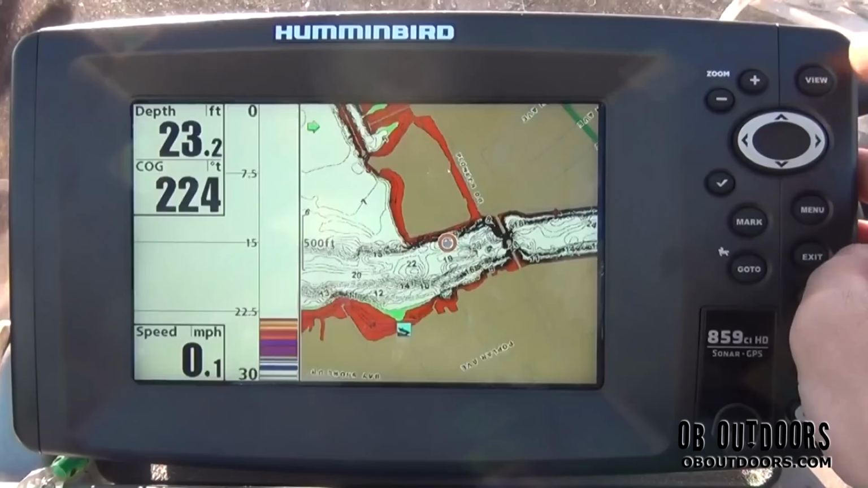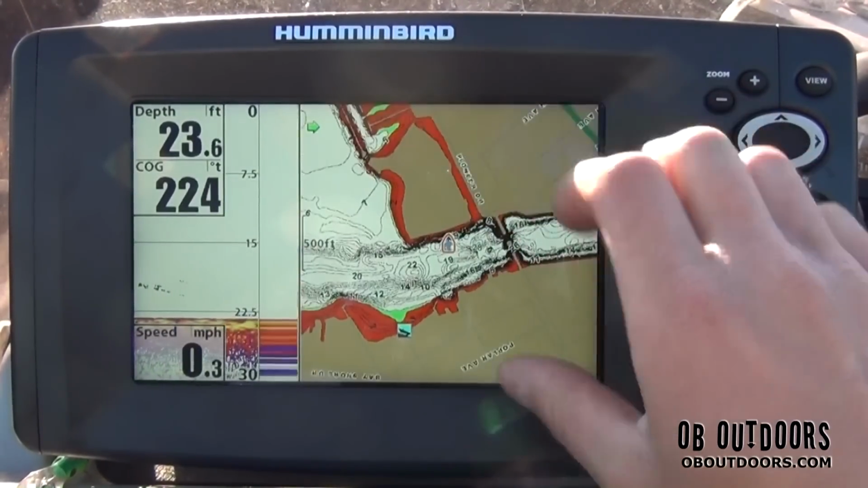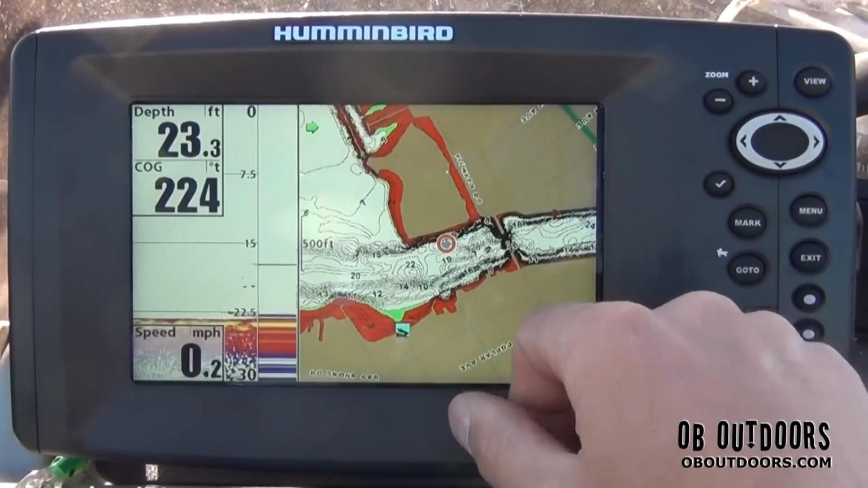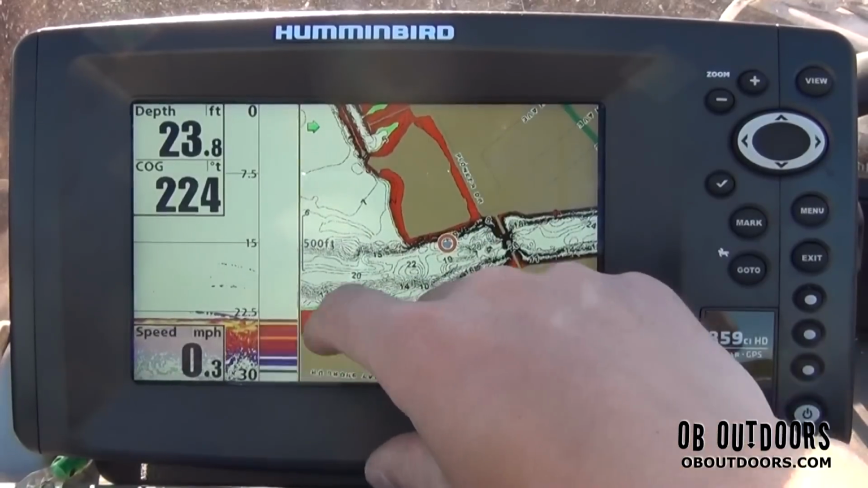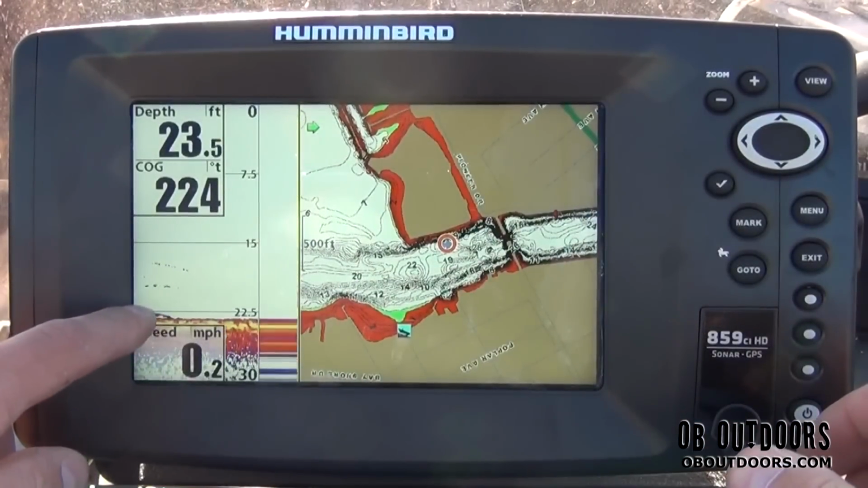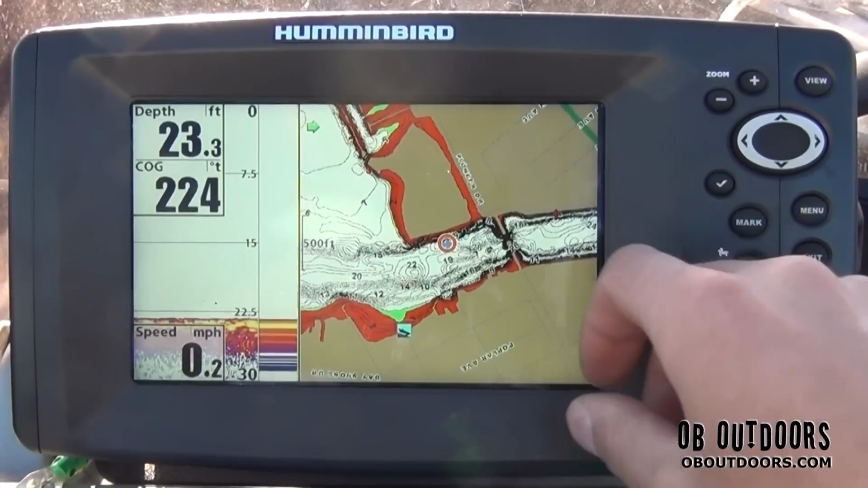So let's take a look at what else we've got here. This is the view that I have on most of the time, I should say. I've got my sonar over here, and I've got the RTS window right there. That's showing you can see my bait up and down in there, slowly coming through.